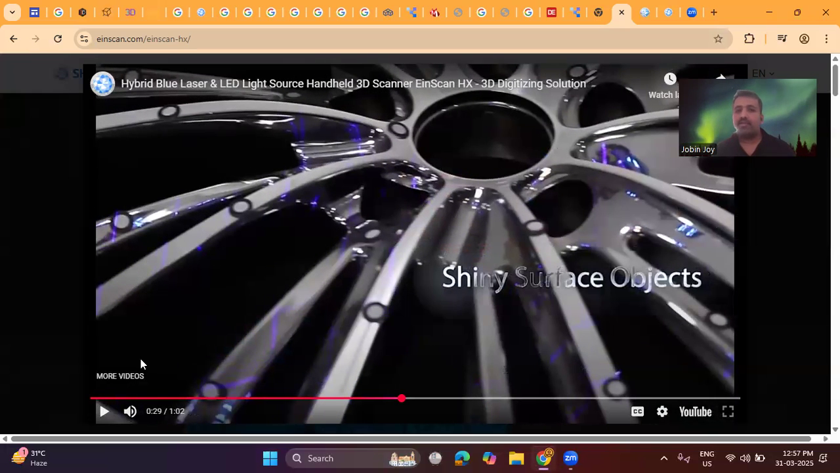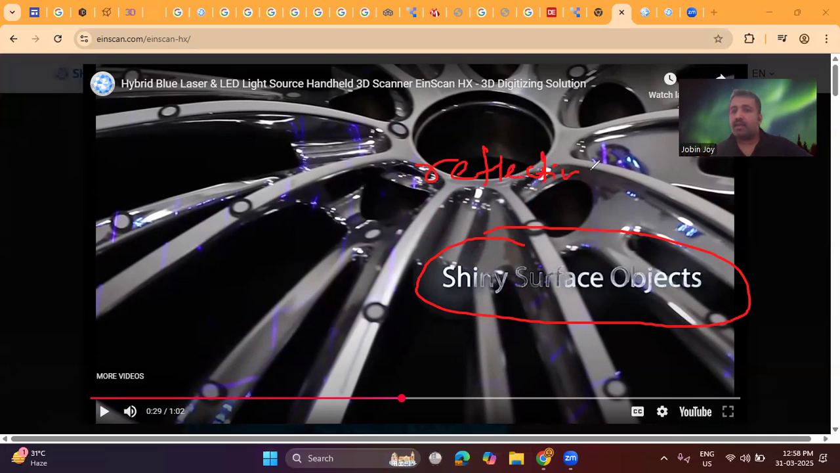As I already mentioned, we can scan any type of object, whether it is a reflective surface or a dark surface, any type of surface, any type of object, with the help of this scanner.